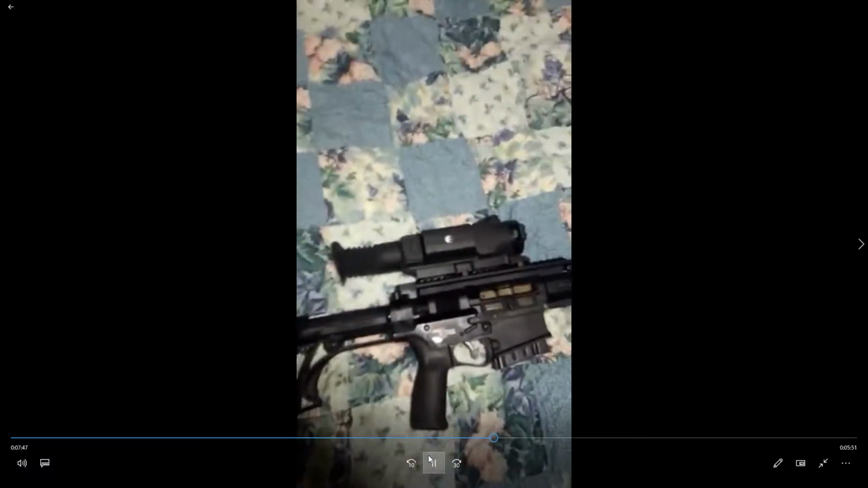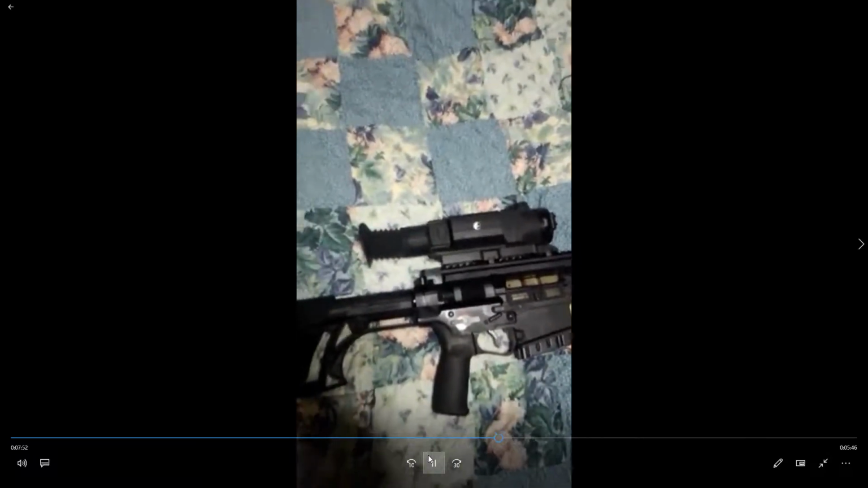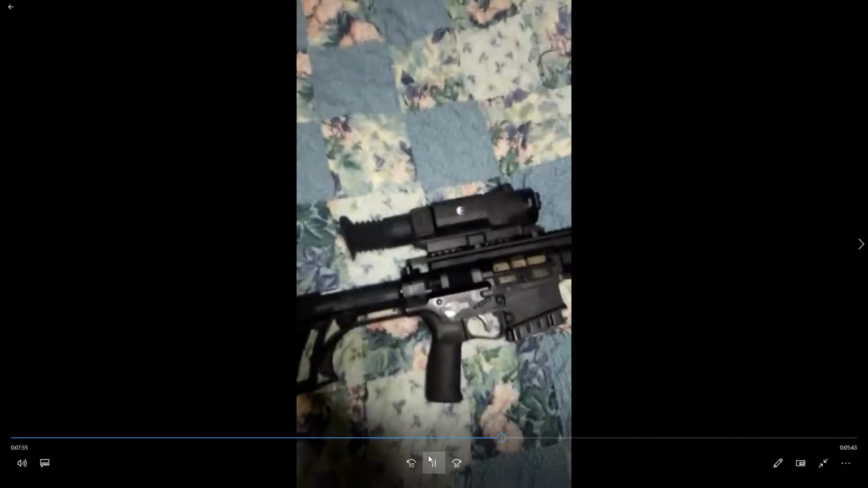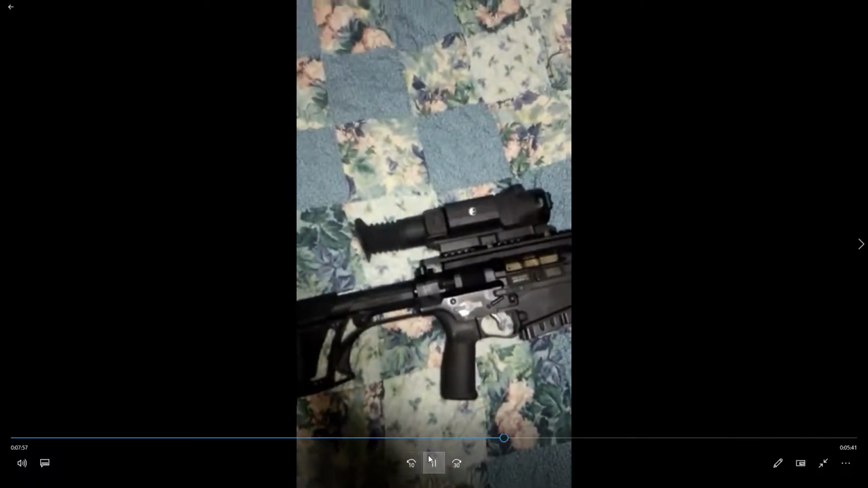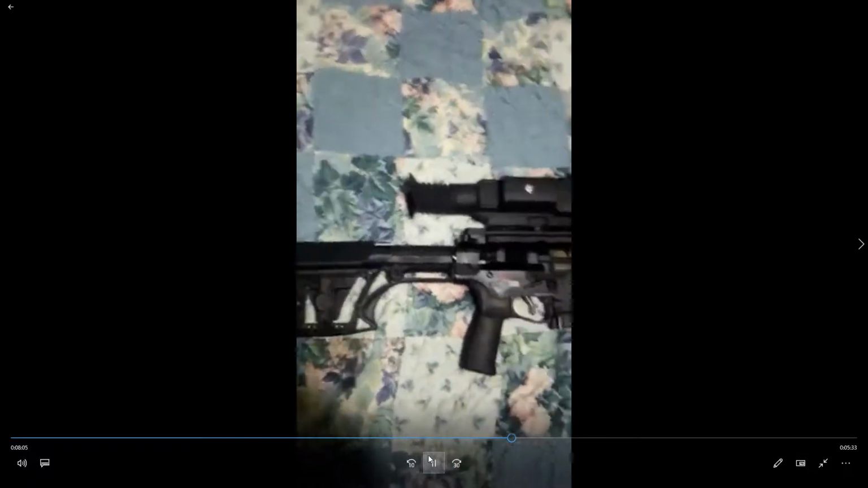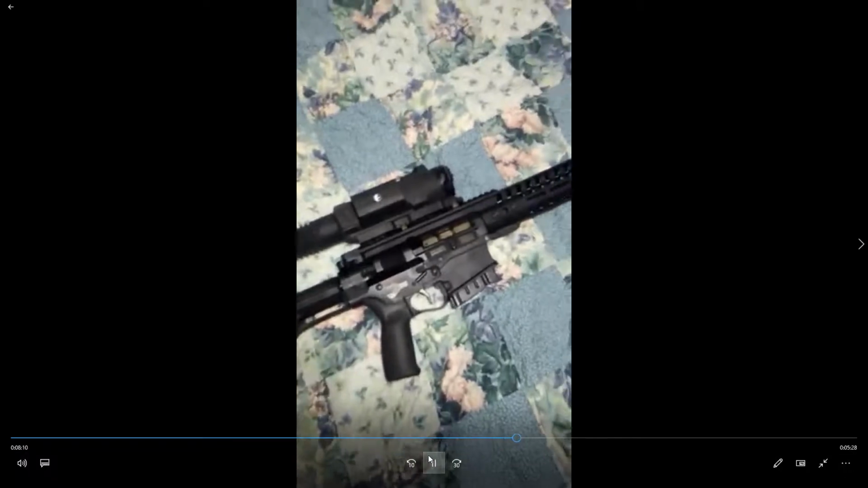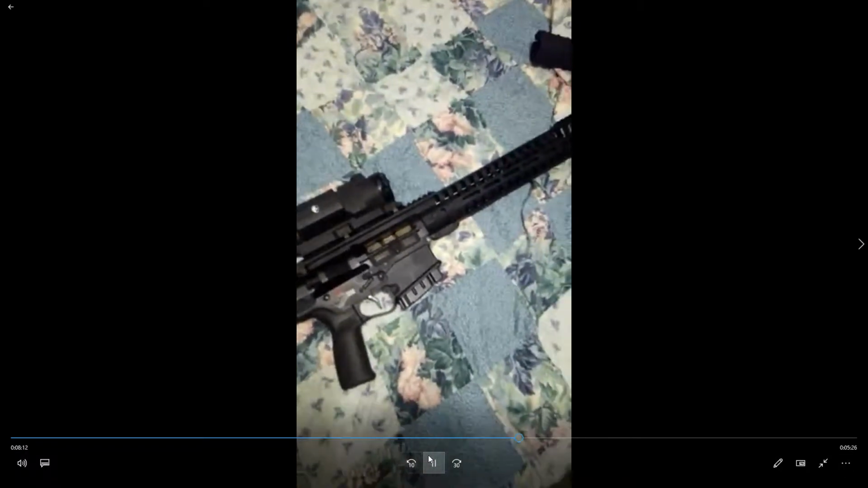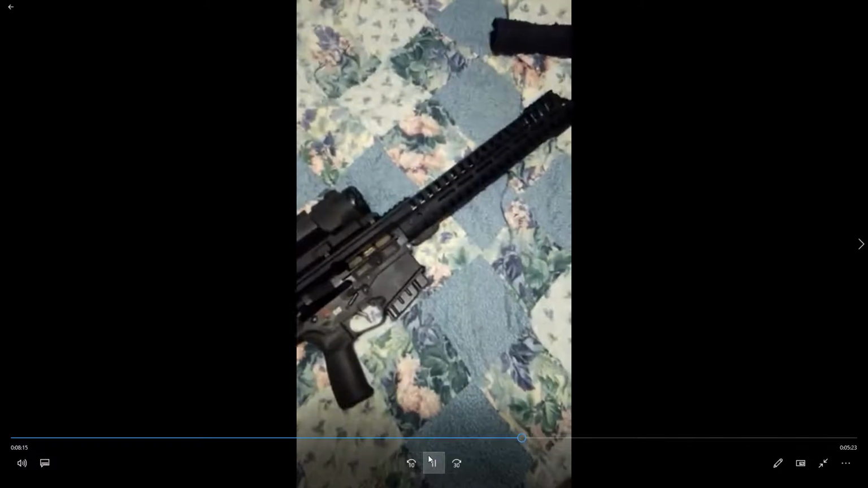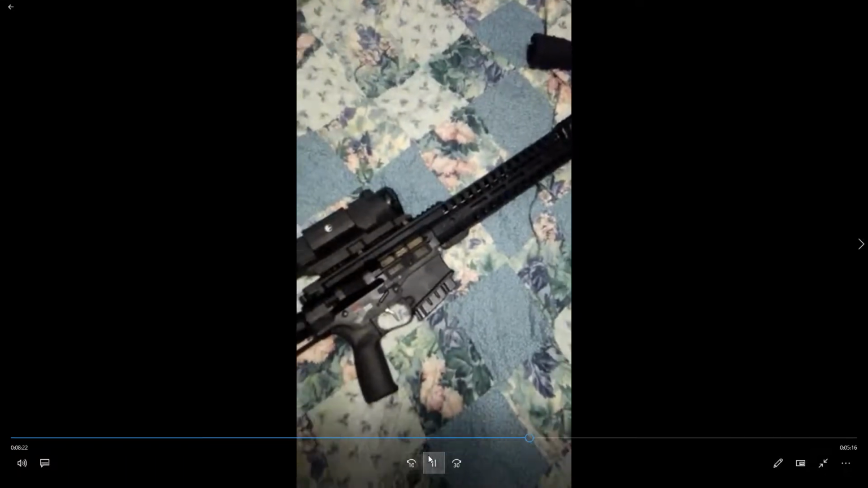At 100 yards, even using that Pulsar scope, scopes like this, thermal scopes, they're not really made for pinpoint accuracy. They're made to shoot at night. But I can go out and touch holes with this rifle, even using those 125s. And my 125 grain bullets are not known for accuracy because these are Spitzers.